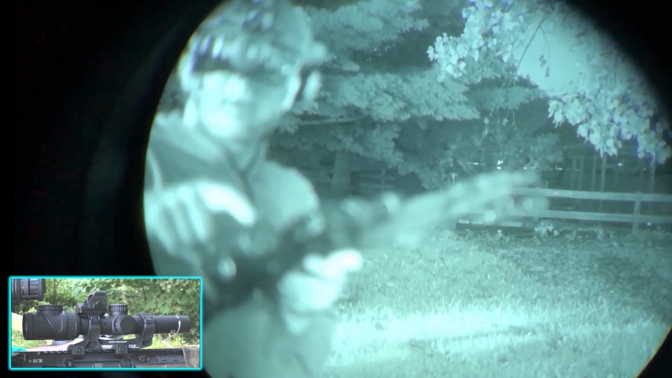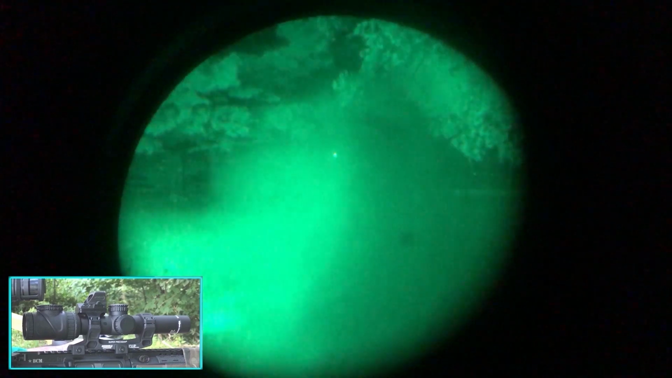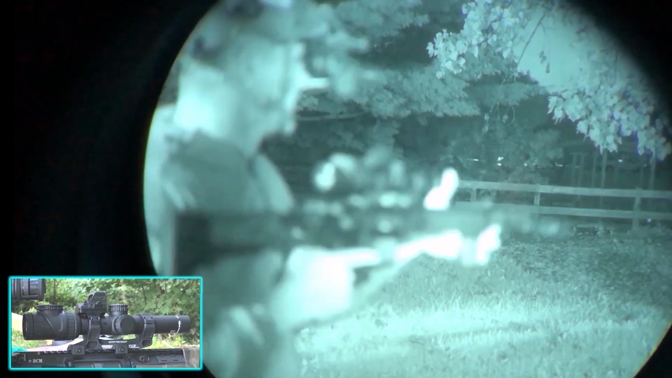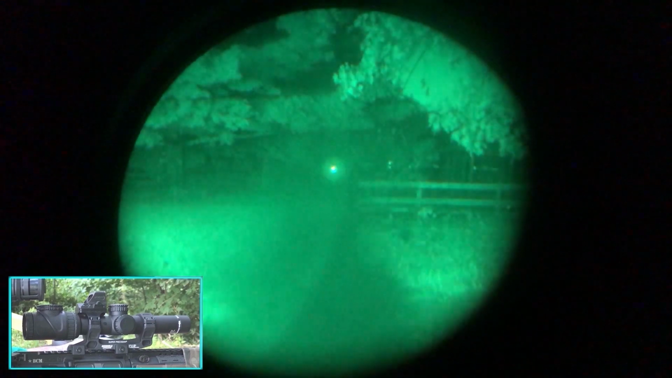The top of this AccuPoint dial for the illumination, the tritium and the fiber, does cause a little bit of a blur, I think, in most nods. So far, this is working sweet. Top, it's higher up like the T2 mount. This is a 2-to-1 obviously again, but I'll tell you what, this Reptilia is by far the best with the PVS-7. I think it has to do with that center line.